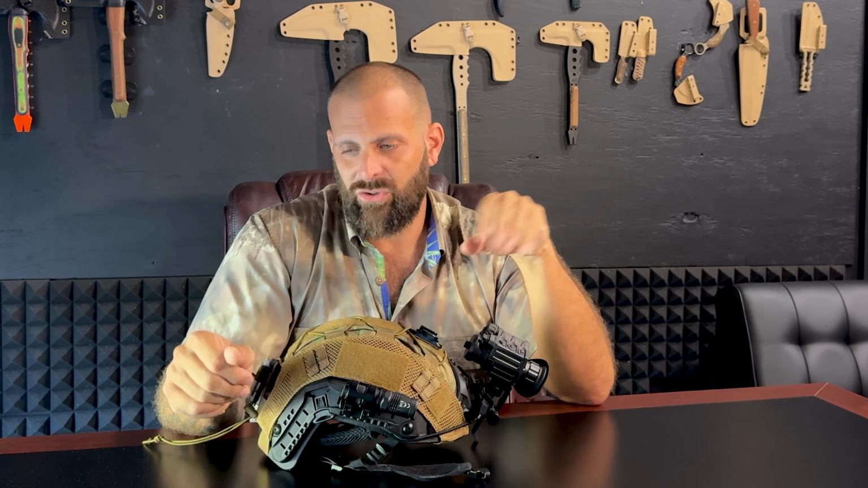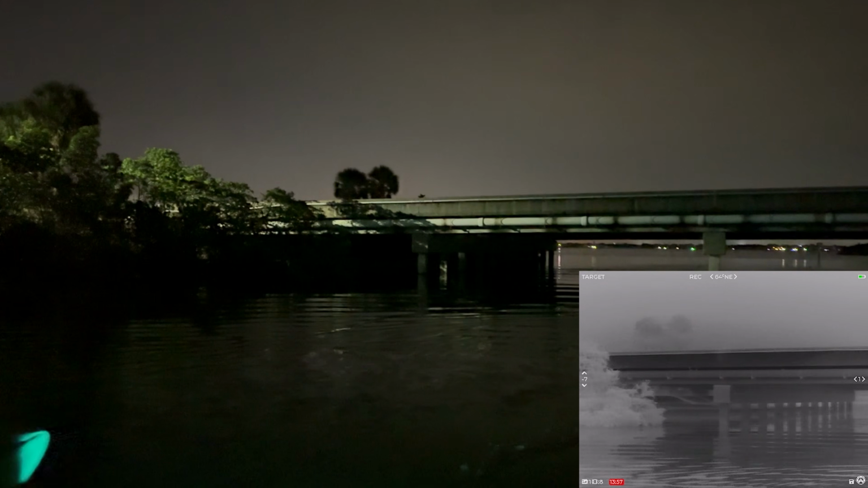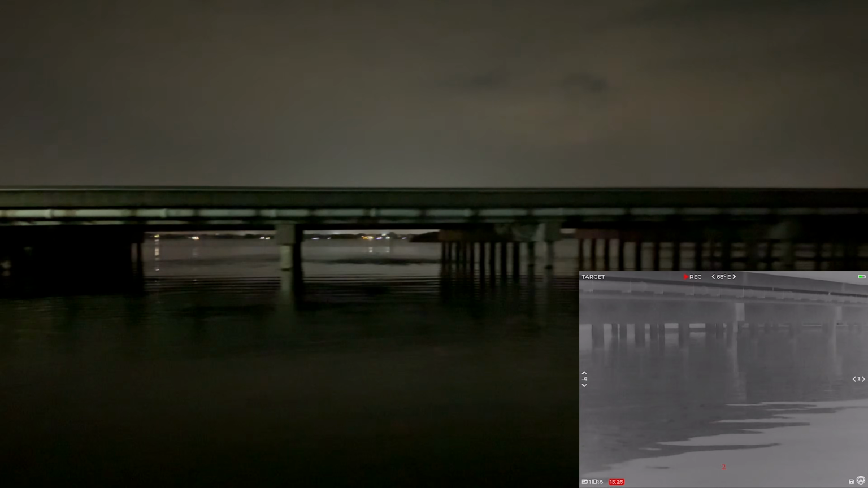So a thermal monocular is often confused with night vision and often considered night vision. What a conundrum. But a thermal monocular is to be used at night, but it's not night vision. There's a lot of night vision monoculars or goggles now that have thermal technology built in. This is not one of them. This is a designated thermal monocular.